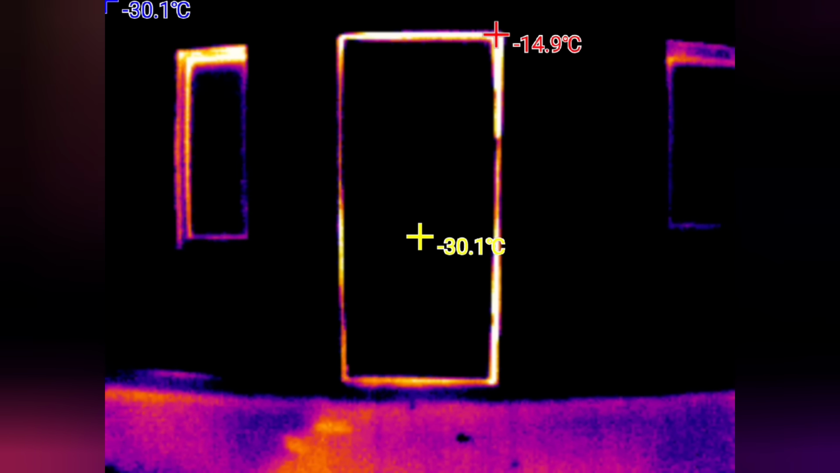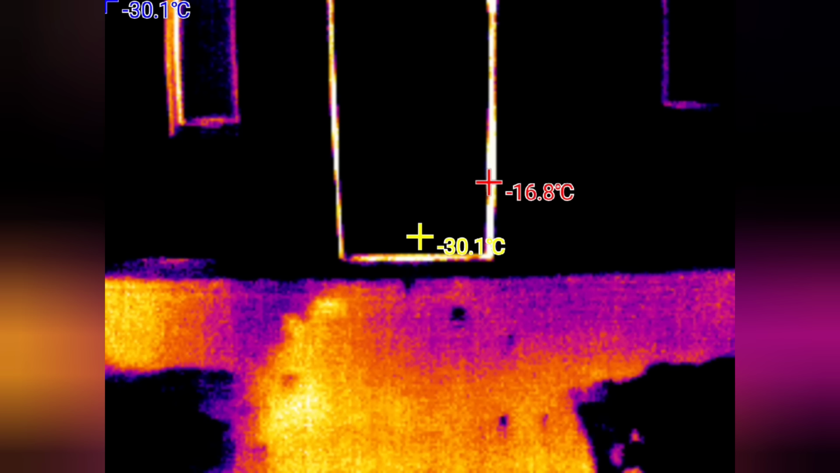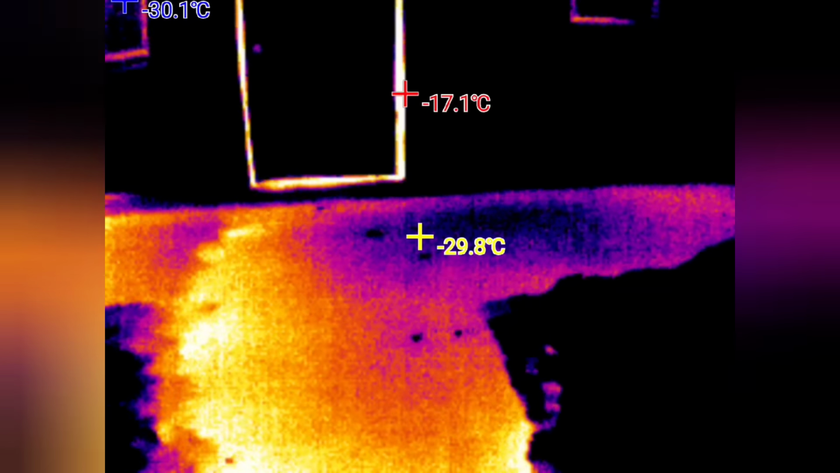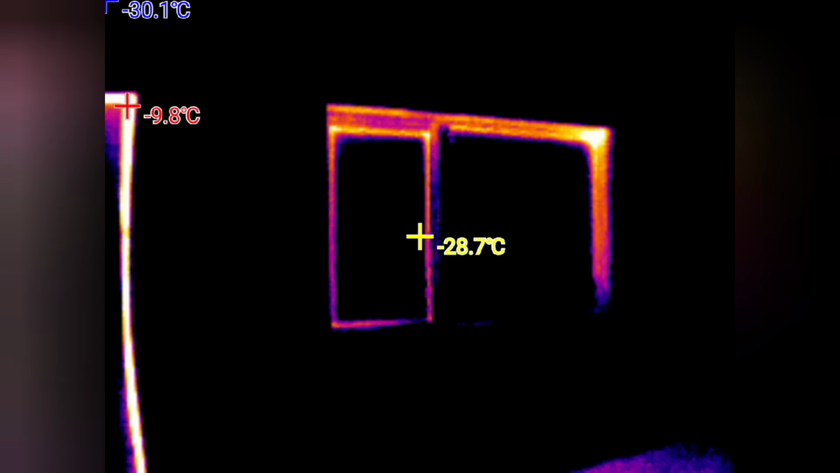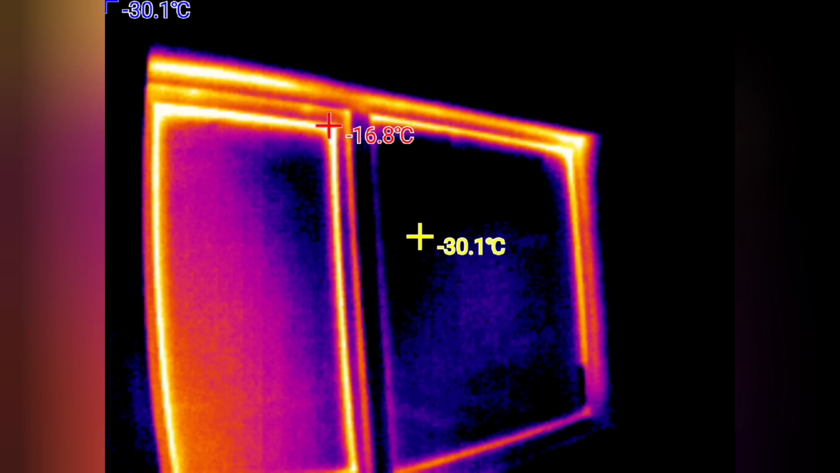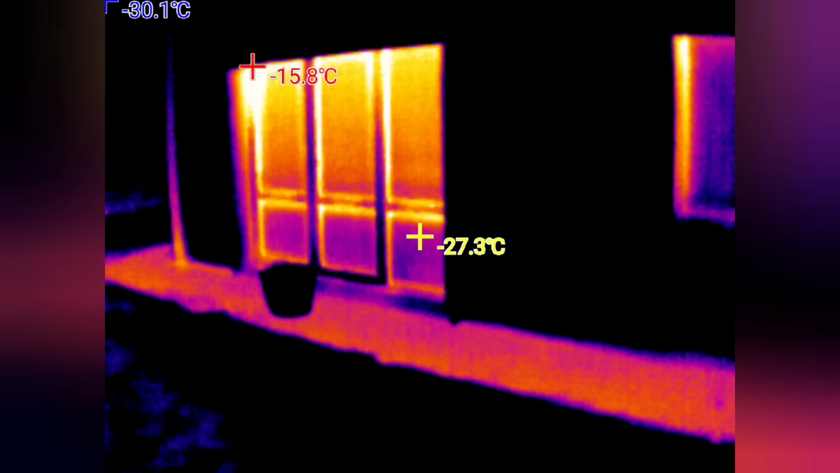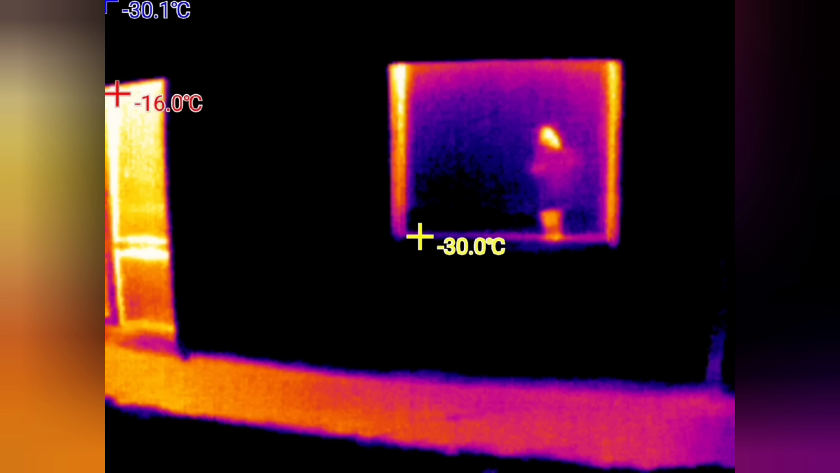In addition to its other functions, you can also use this thermal imager to clearly see exactly where there are significant heat losses occurring. Right at the moment, the current temperature outside is showing approximately minus 22 degrees Celsius. Why does the thermal imager itself show a much lower temperature, minus 30? Well, to be honest, it is quite difficult for me to say for certain right now. In reality, the outside temperature has dropped all the way down to minus 22 degrees. But even so, you can still diagnose exactly where the most significant heat losses are currently occurring.